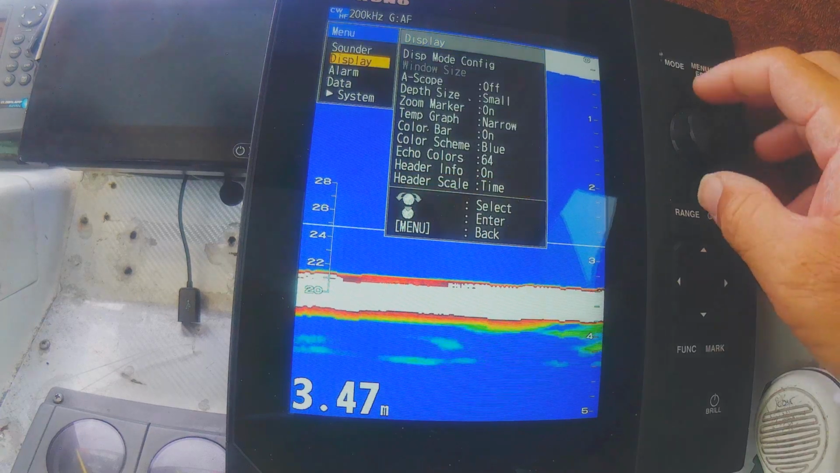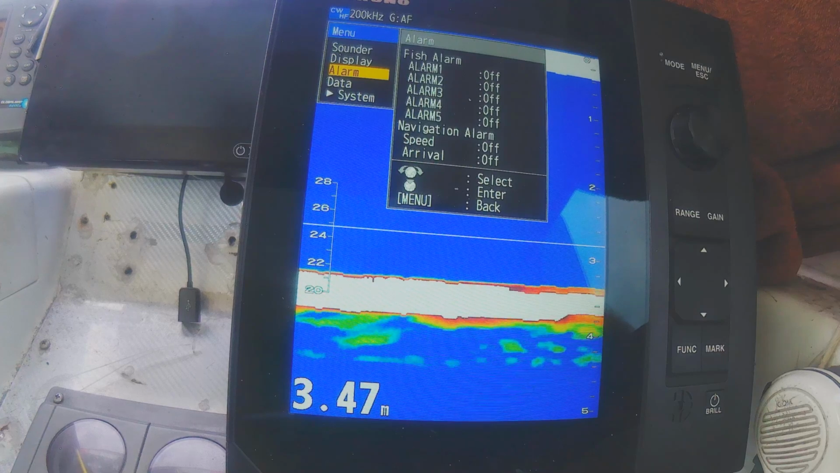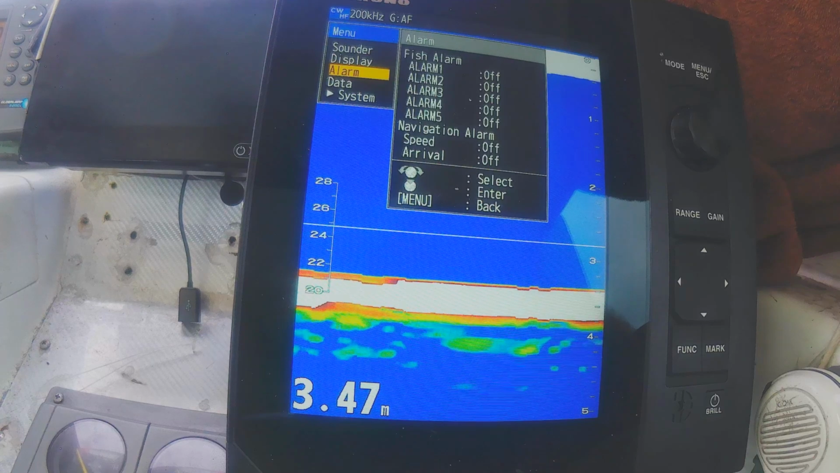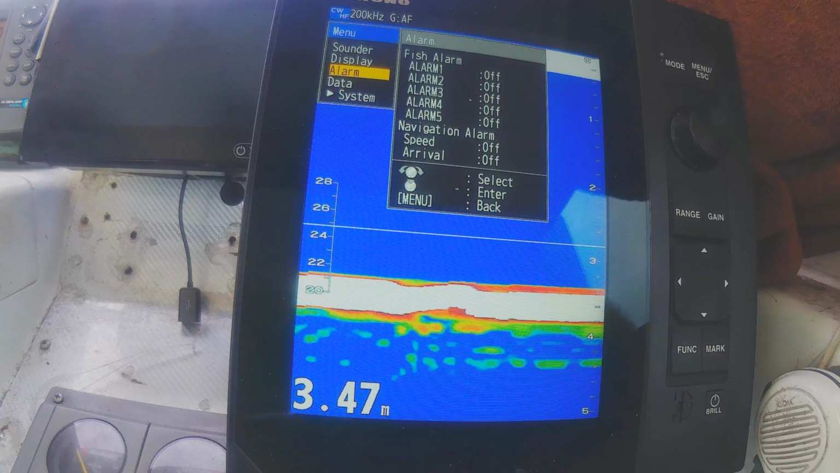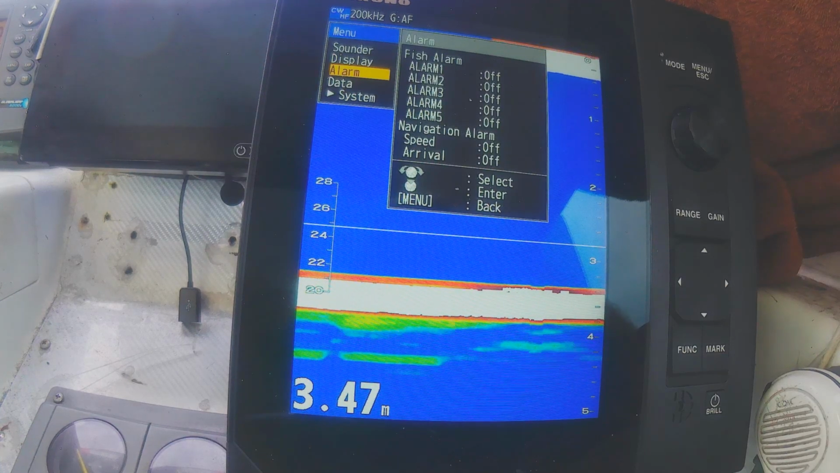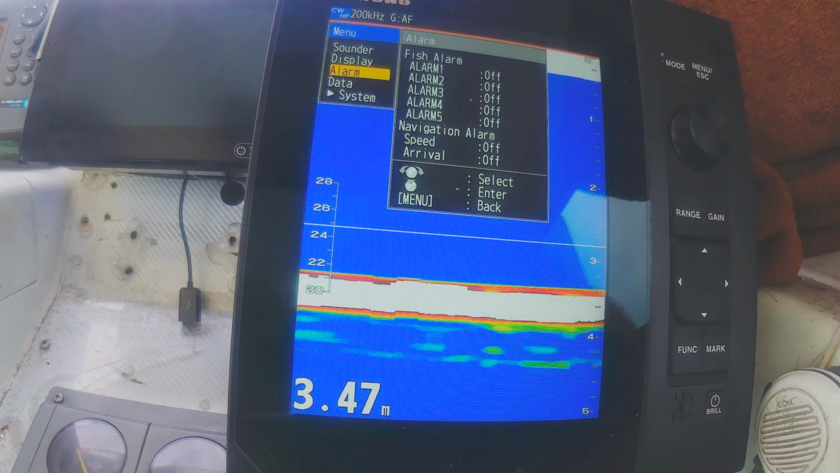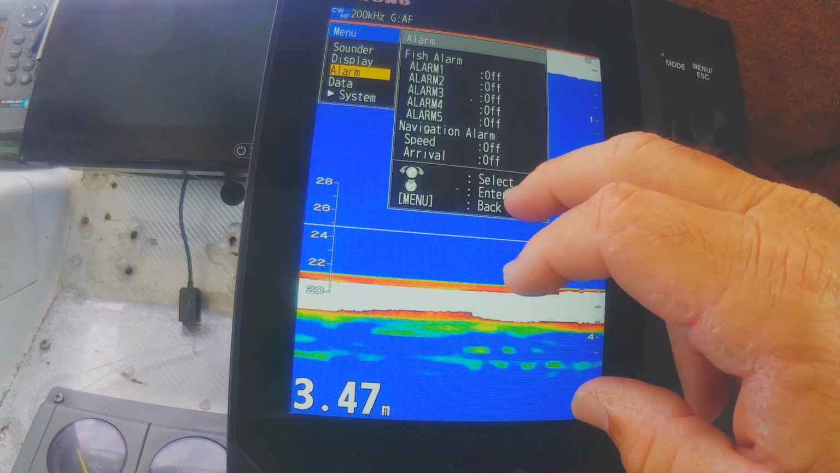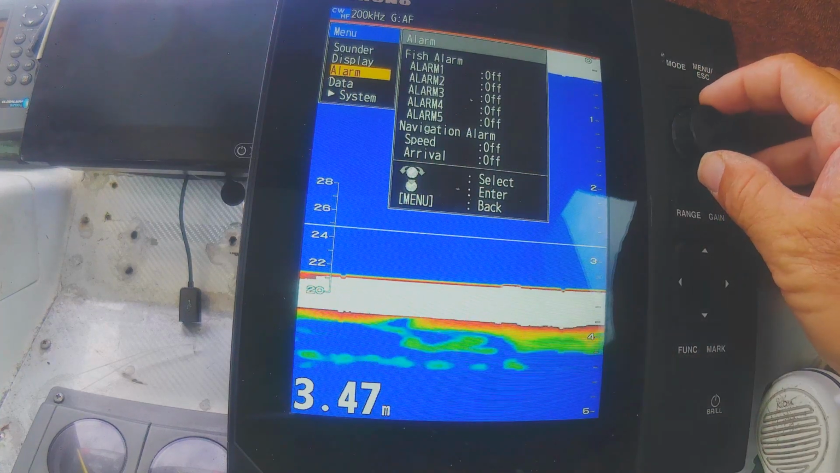Hit escape, get out of that. So that was display. Alarm, I don't have anything set up there. You can set up all your different fish sizes and stuff, and they alarm like in Wicked Tuna, the same sound that you hear on the TV show. That's a Furuno alarm. I've played with it, but anything on your screen that's between the top and the bottom usually sends it off. It just beeps all the time then, so it's something I don't play with. Obviously if you're linked with your plotter, you've got navigational stuff, speed and arrival information, it'll alarm, so I won't worry about that too much.